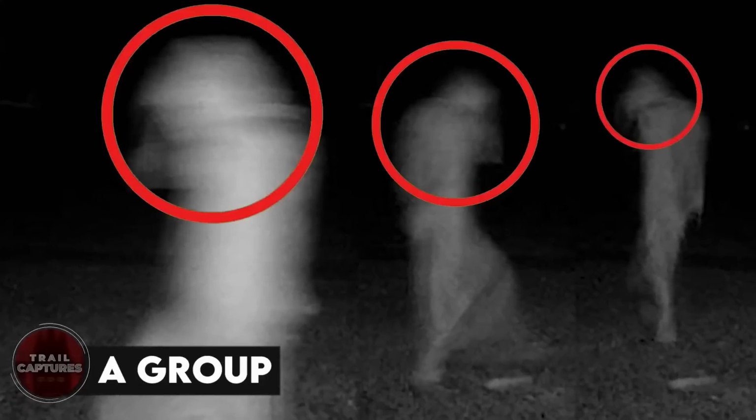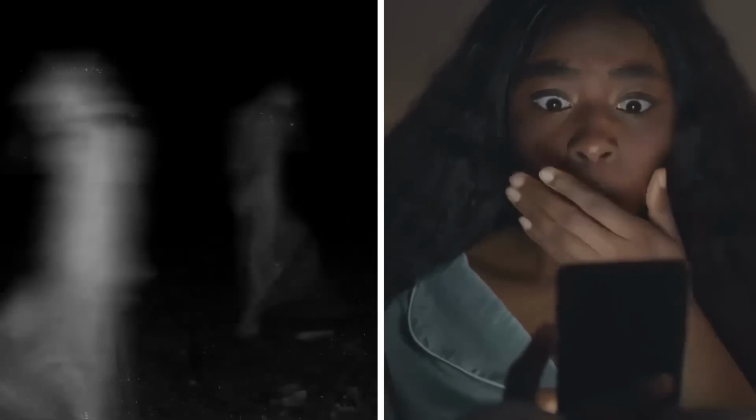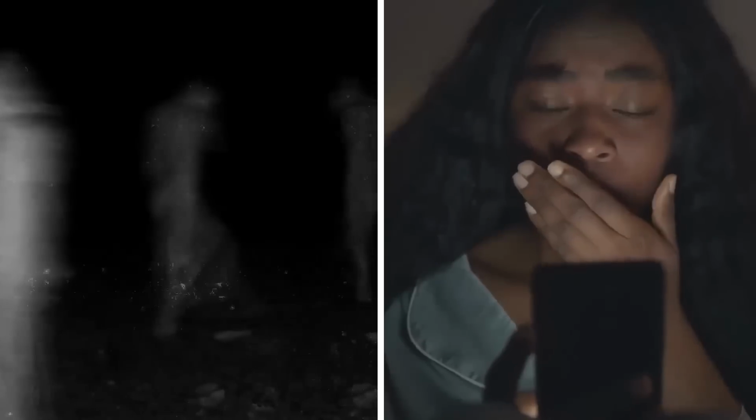A group. In this image, it can be seen that there is not just one of the creatures, but three. This image also makes it look more like it's wearing a type of clothing as it stretches between leg to leg. One of the scariest parts is that you can't really get any sort of facial recognition. No one has ever been able to explain what is going on in this photo.